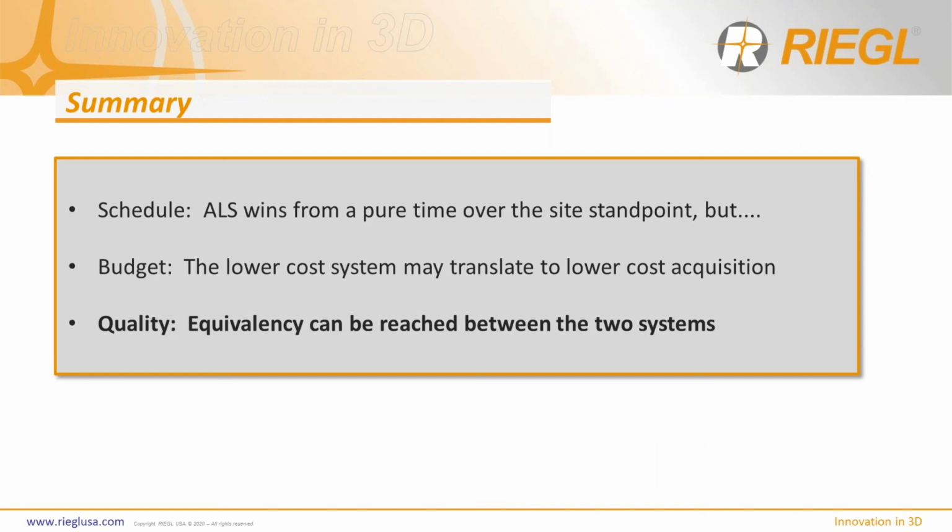So I feel like we've reached a good equivalency from a quality standpoint. That again gives us the flexibility as consultants to put the platform and the sensor on the project that allows us to be most efficient from both a budget standpoint and from a schedule standpoint. And of course, the ALS is going to win on actual time on project from a schedule efficiency standpoint. But if I have to mobilize fewer people, fewer crews, fewer resources, or lower cost resources to the project, the ULS starts to catch up from a budgetary standpoint.